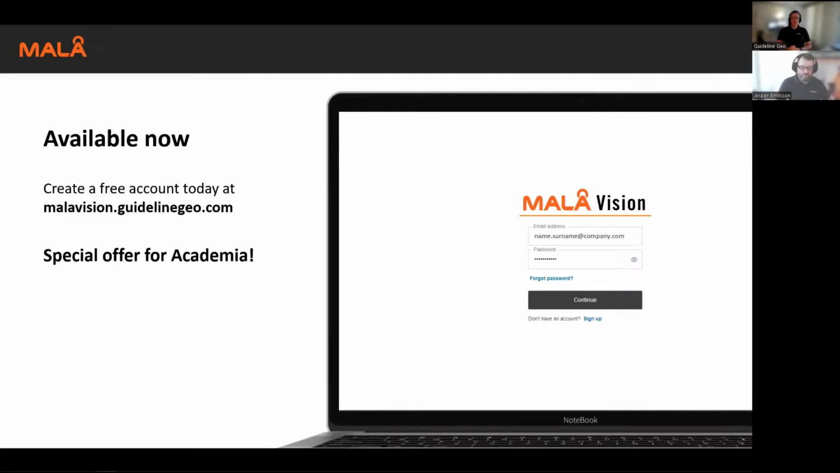If you haven't tried MALÅ Vision yet, please log on to molovision.guidelinegeo.com to test it out. You will then receive a MALÅ Vision community license or subscription, which is completely free of charge. It will give you 50 megabytes of storage to test the software. And there will be a demo project available for you to play around with. Should you not be a user of MALÅ equipment or one of the formats that we are currently compliant with.